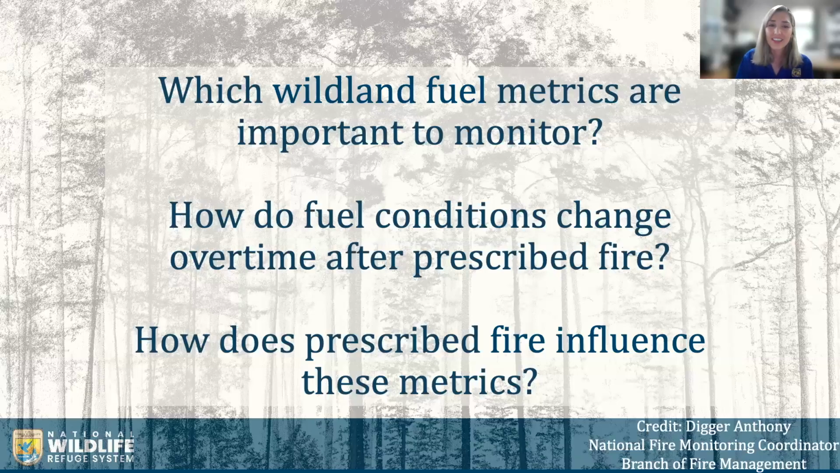Once all this data was collected, the question became which of the outputted metrics are most useful for wildland fuel and fire management, and which should be displayed on dashboards like the one I was just showing. We really needed to identify how that data can benefit land managers at refuges and what information it can provide to help the decision-making process. We have objectives in our fire management plans and prescribed fire plans, but which TLS metrics actually respond to management, and how does prescribed fire influence these fuel metrics over time?